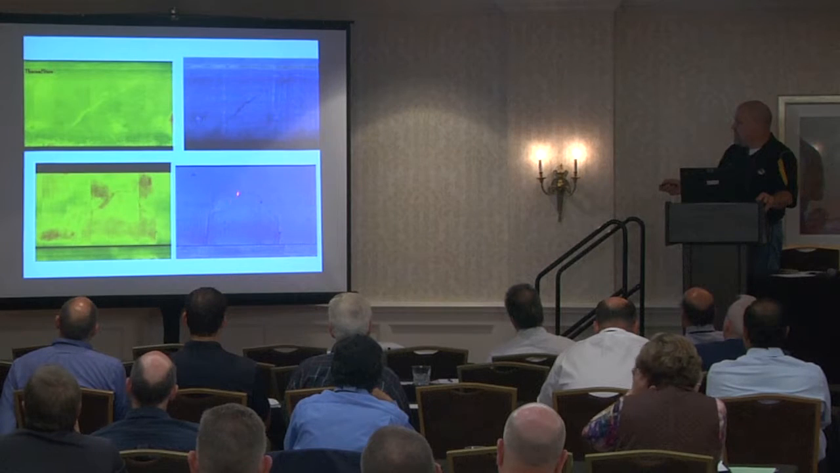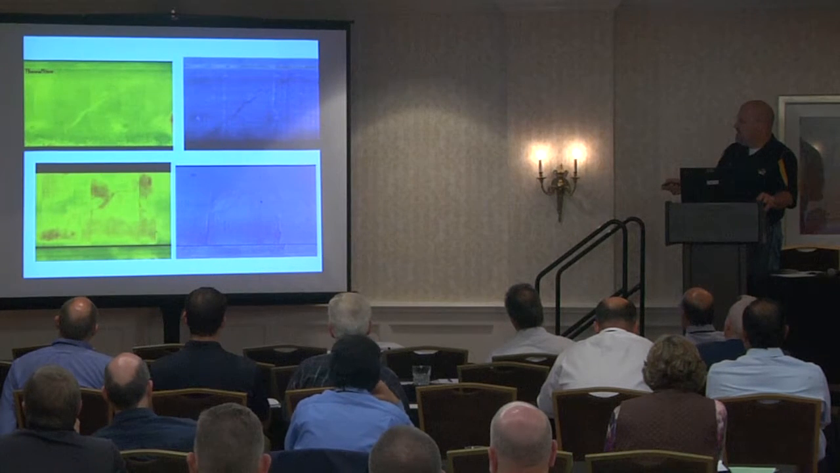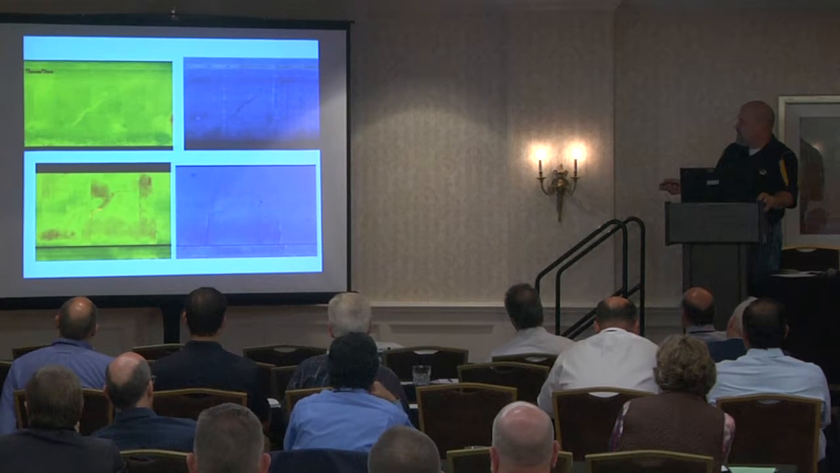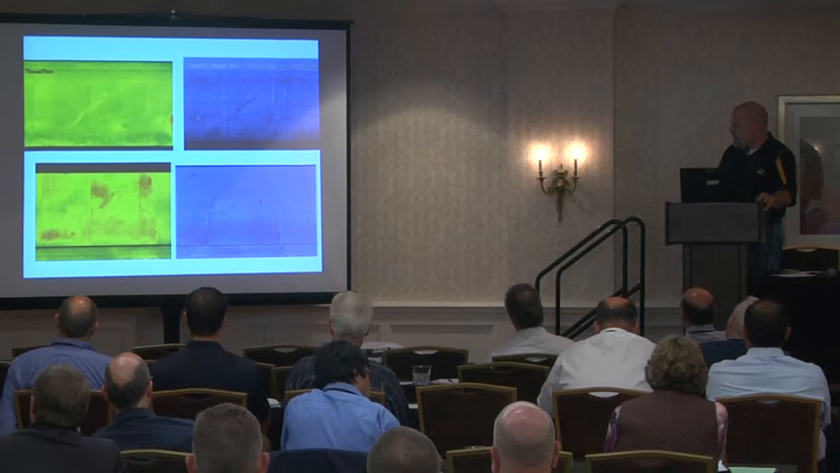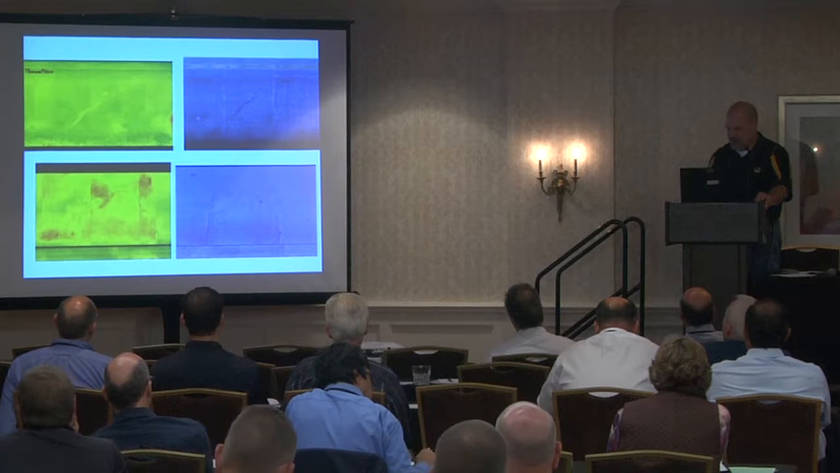Nearby, this patch here has delaminations which are growing off it. You can get a sense that these are different images that have been stitched together, but you see the resolution around that patch. You can see areas that are growing off that patch that are delaminations now. And so that's an area where that patch either needed to be larger originally, or it's this effect of when you install a patch, you get some corrosion nearby to it.